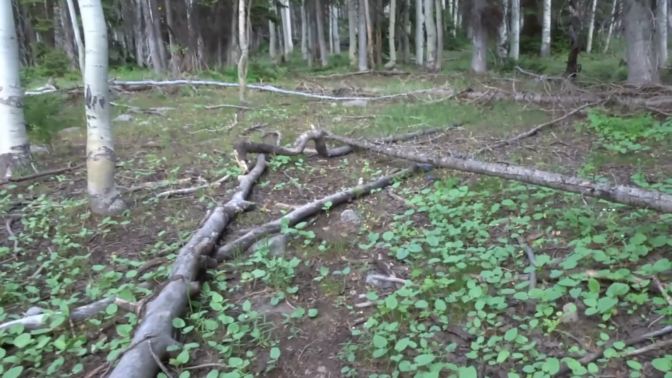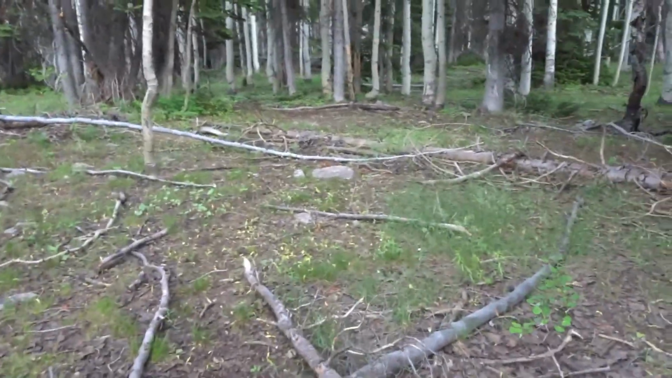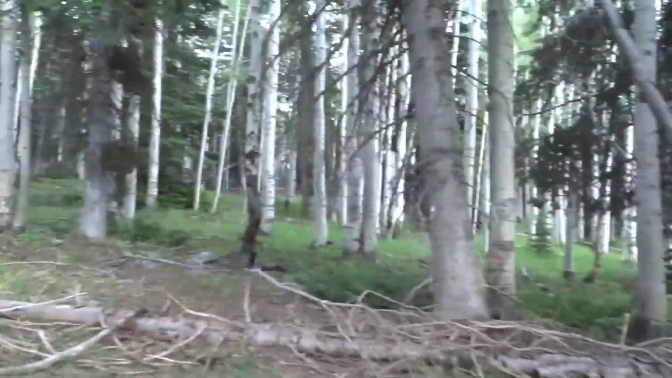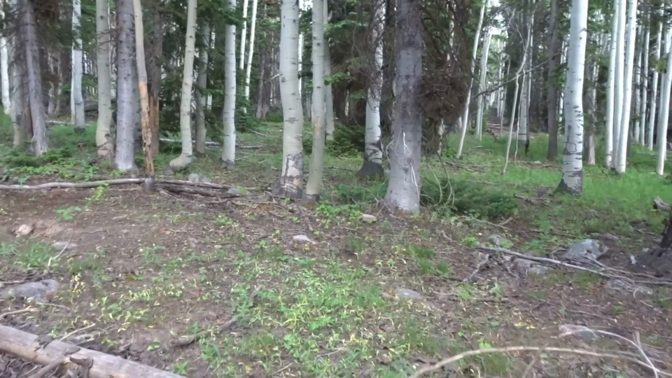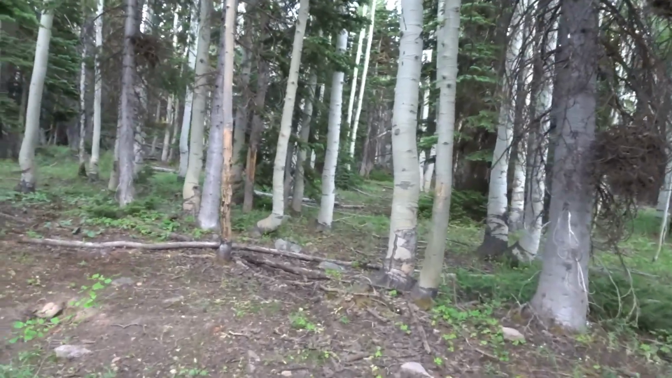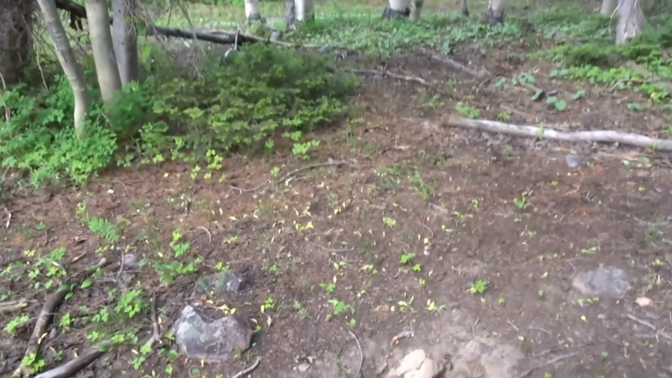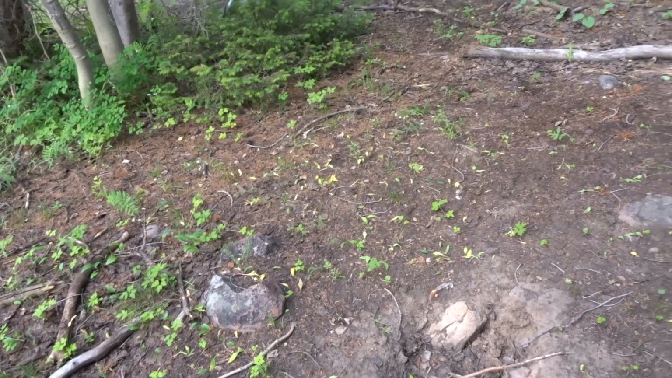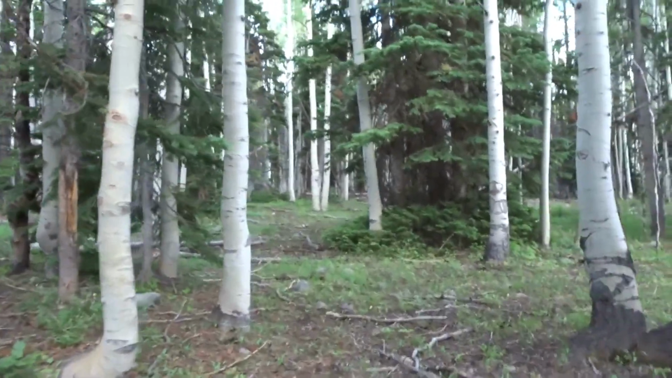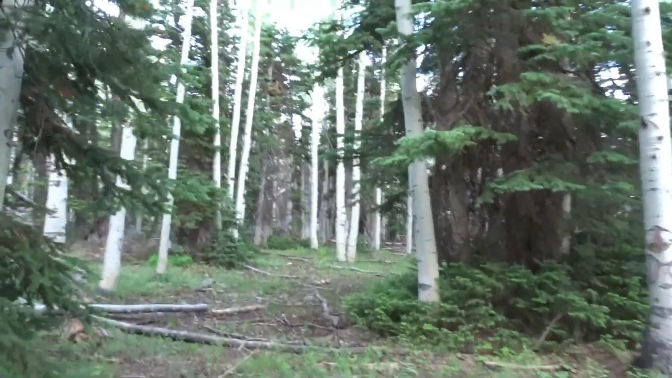Again, here's a really good trail that we're walking on. This is where we've had a salt rock before, and our other salt rock and camera is right over here.